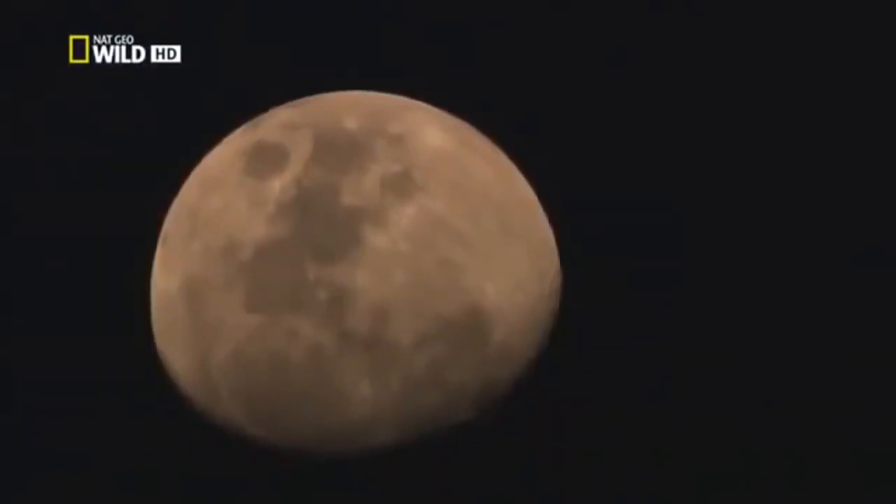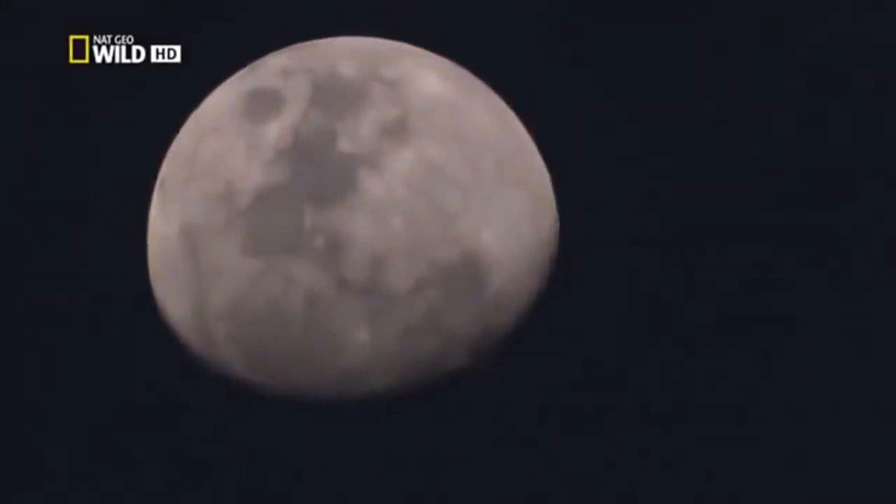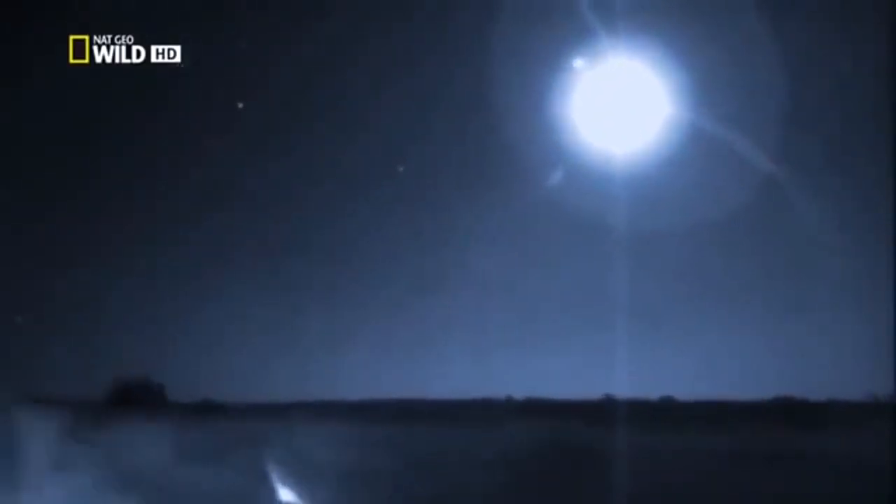That is the moonbird. Oh yeah, awesome. Even with such a bright moon, nocturnal lion behavior was almost impossible to film. Now, with the Starlight camera, we can share their world.